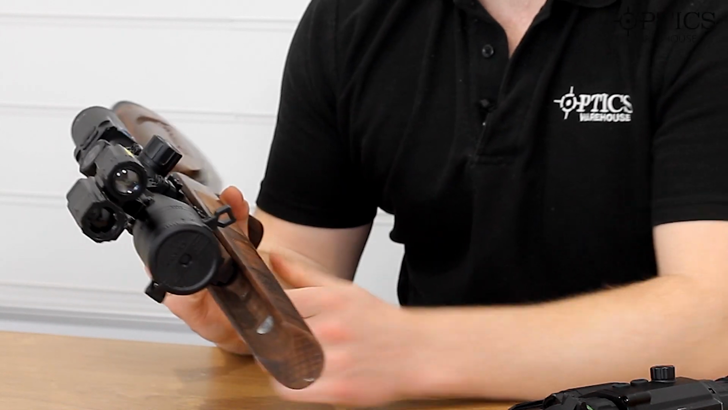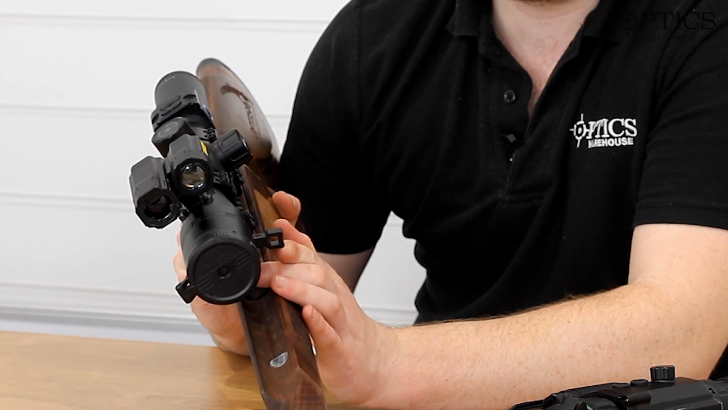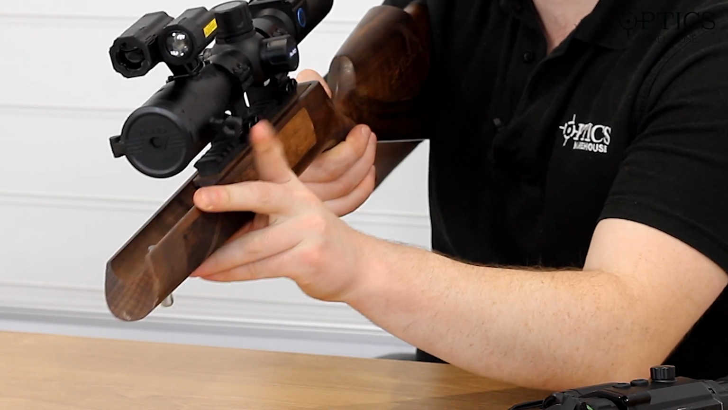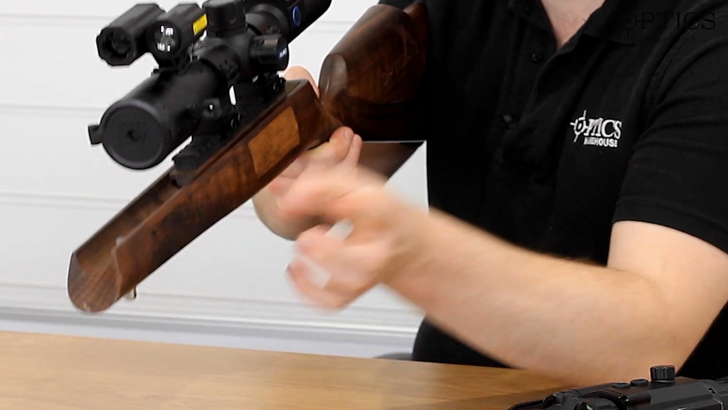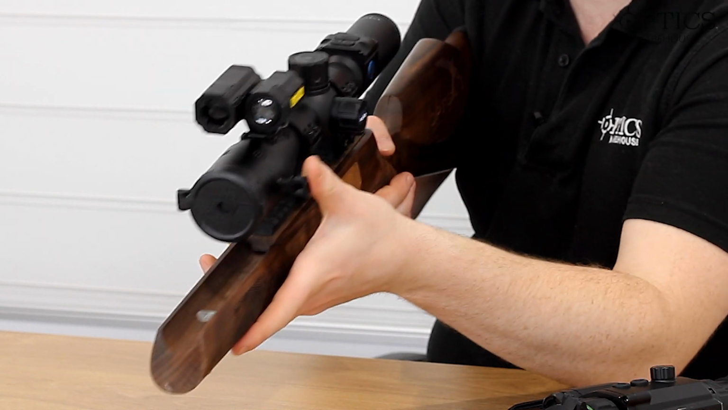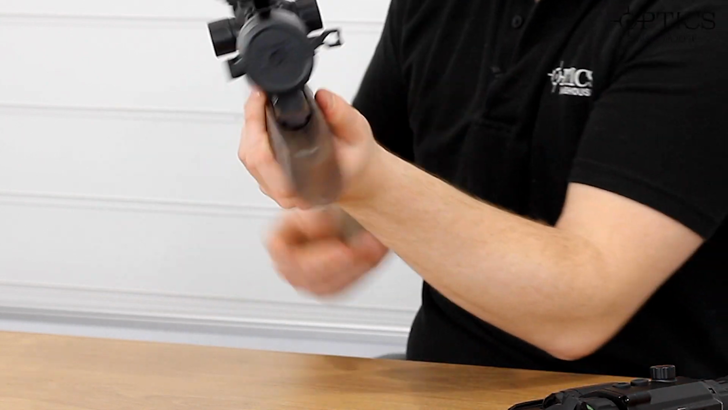What I do like about the DS35 is, of course, they've introduced this throw lever to it. It's very nice and easy. So let's say you've got it mounted up like that, and you can just very easily move it about like that. Of course, if you're right-handed, that's easy peasy. Maybe not so if you are left-handed, but as I say, just nice and easy to adjust there.